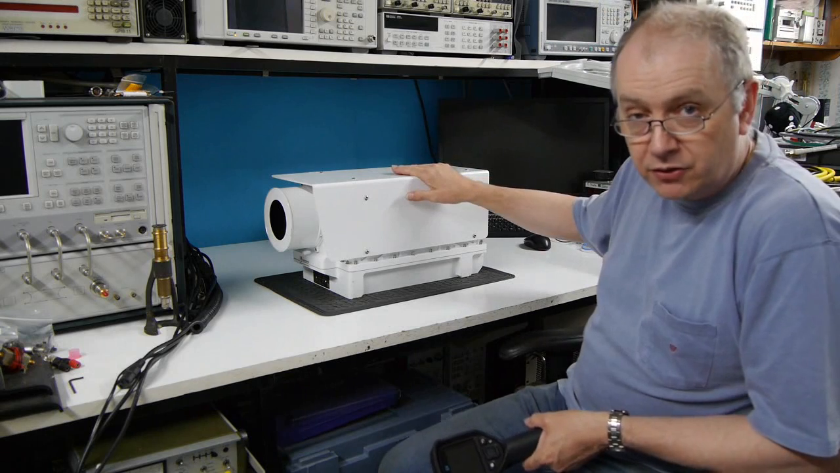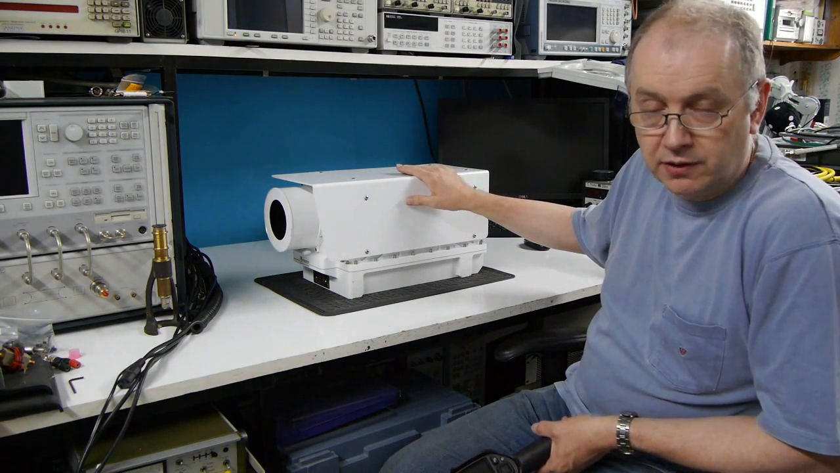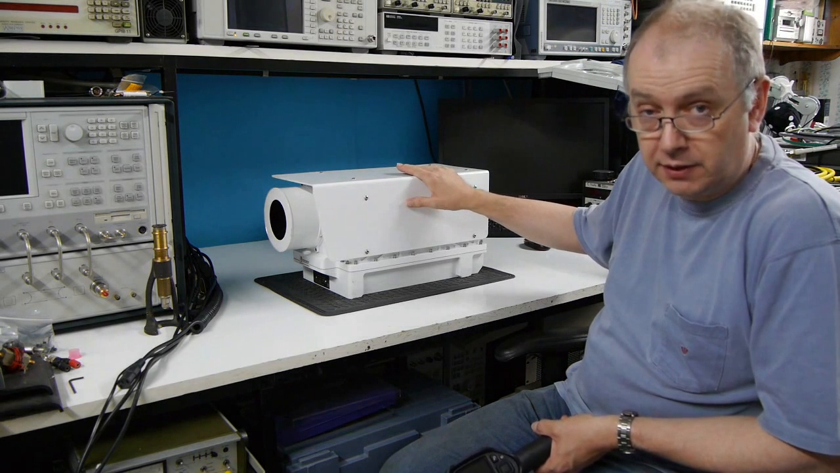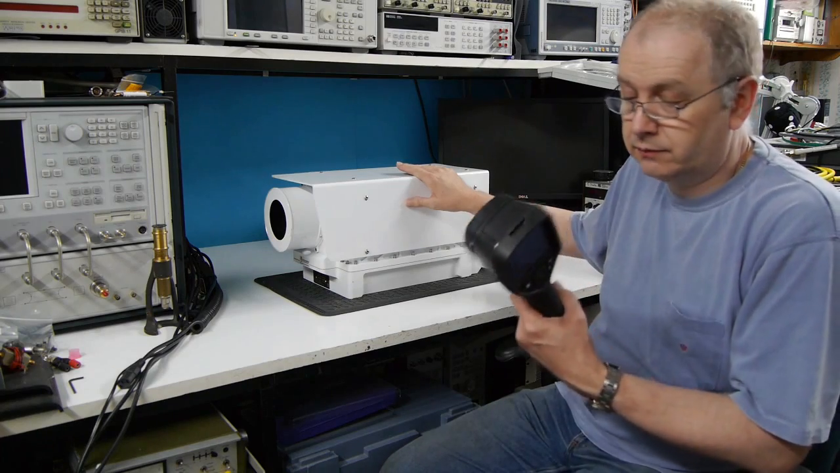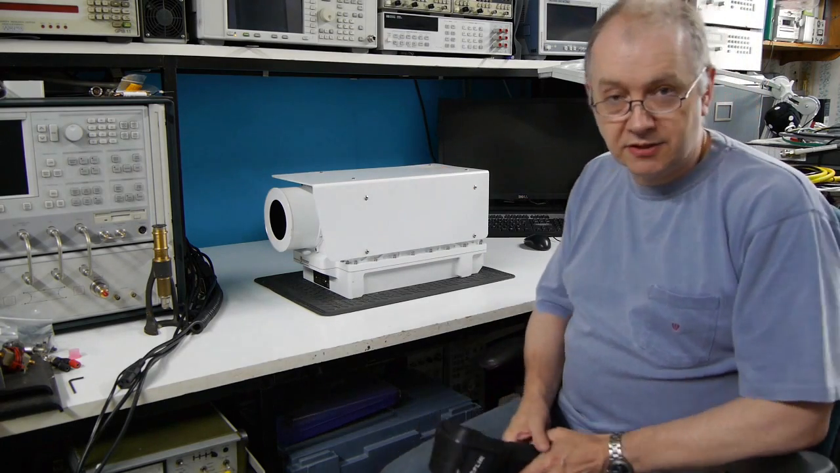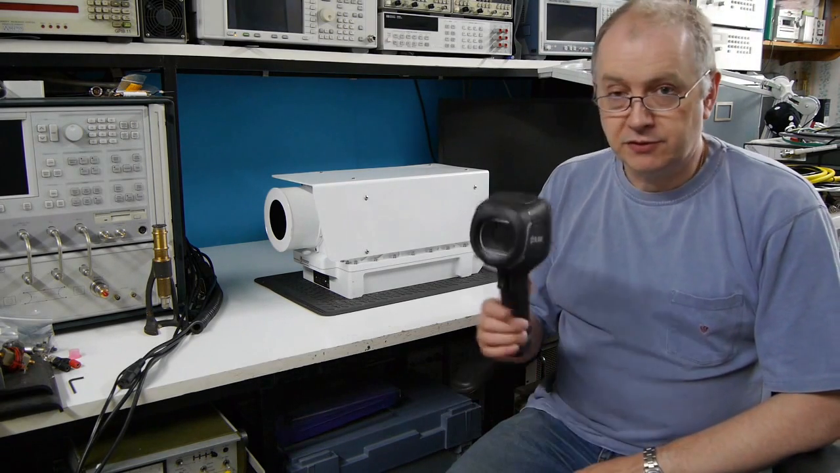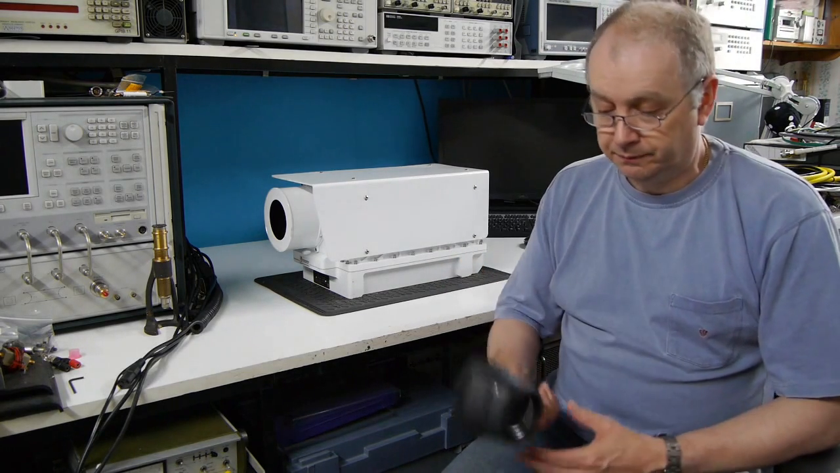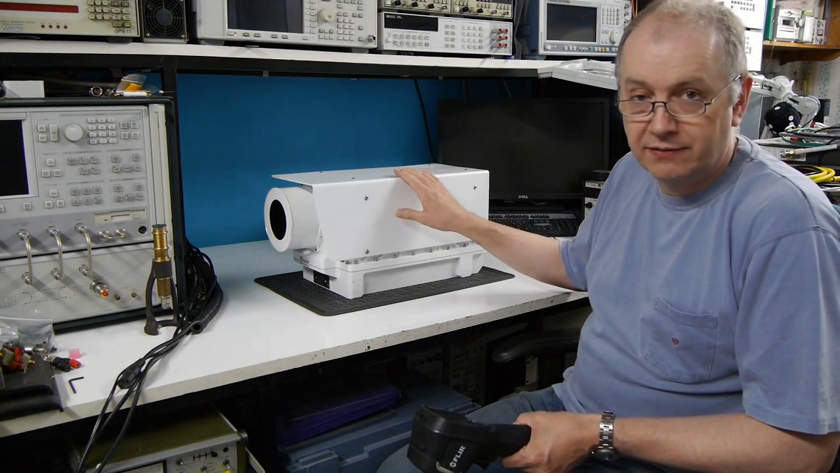This beast on the bench is another thermal camera. This one is called a NightConqueror and it's manufactured by L3. It's clearly a very different kettle of fish to this one. What I'd like to do today is to explain, at least in outline, what the differences are between these two cameras. And when I've done that, we're going to take the lid off this one and have a look inside it.